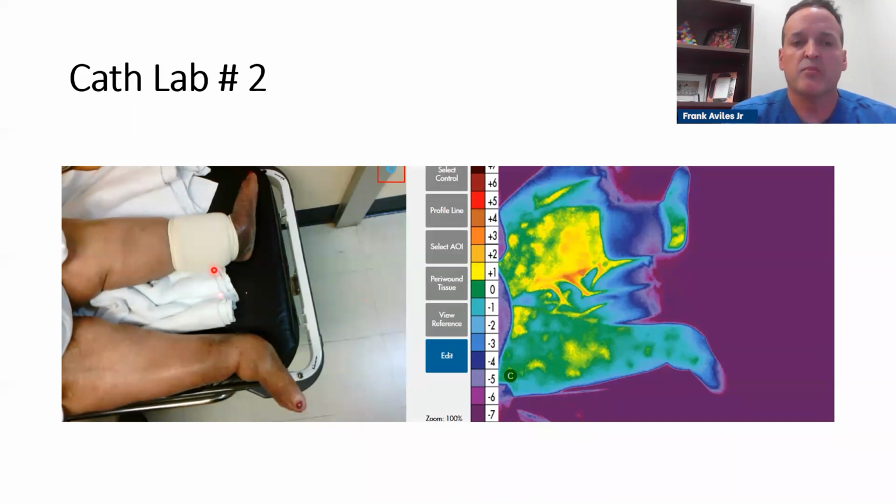She has a wound on the medial part of the leg, but when we put the Doppler on the posterior tibial and also the anterior dorsalis pedis, the patient had a monophasic waveform. In my opinion, that's not good. But when I did the image, anything below -1 is not good, but you can see, don't worry about this part because that's the dressing, that the ankle and all of this is not bad. So I couldn't really tell that this person had a problem.